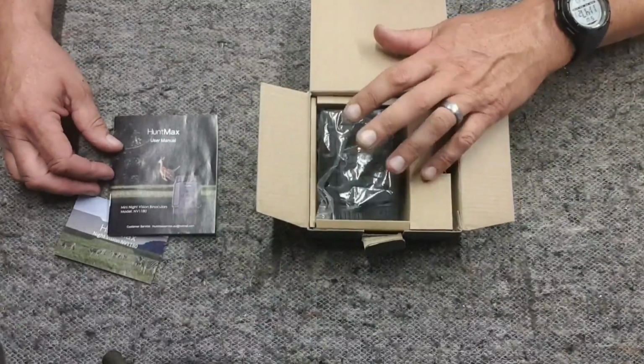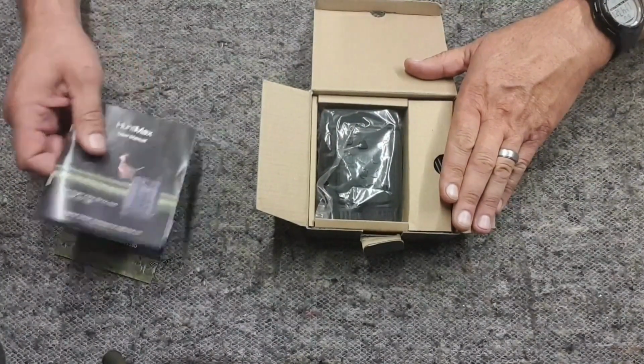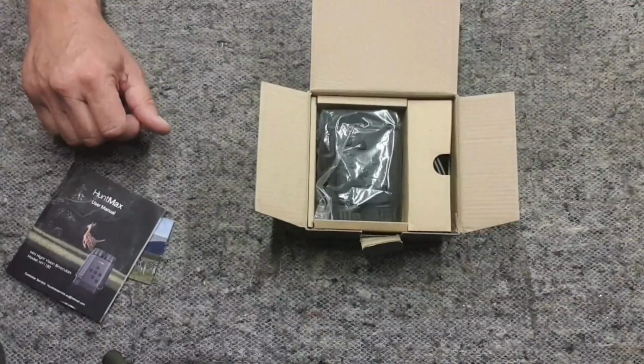And to be honest with you, the unit itself is such a piece of cake to work, that one read of these and you probably just put them aside. You'll never use them again, to be honest.